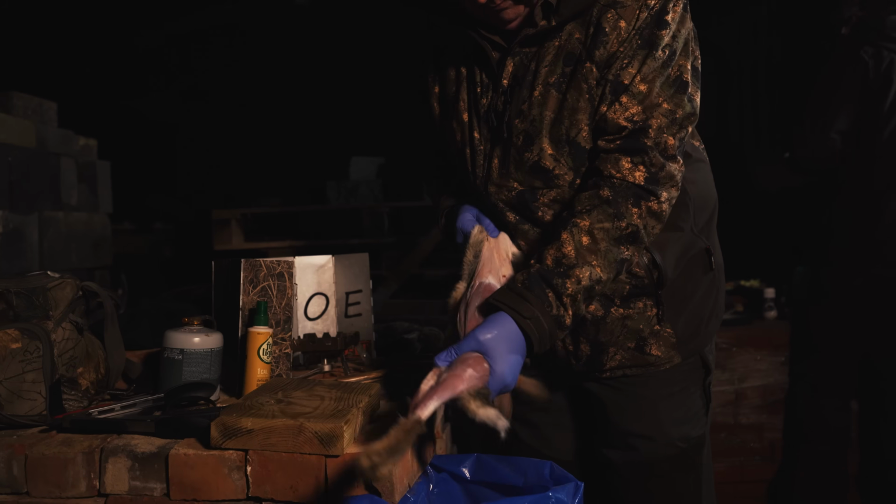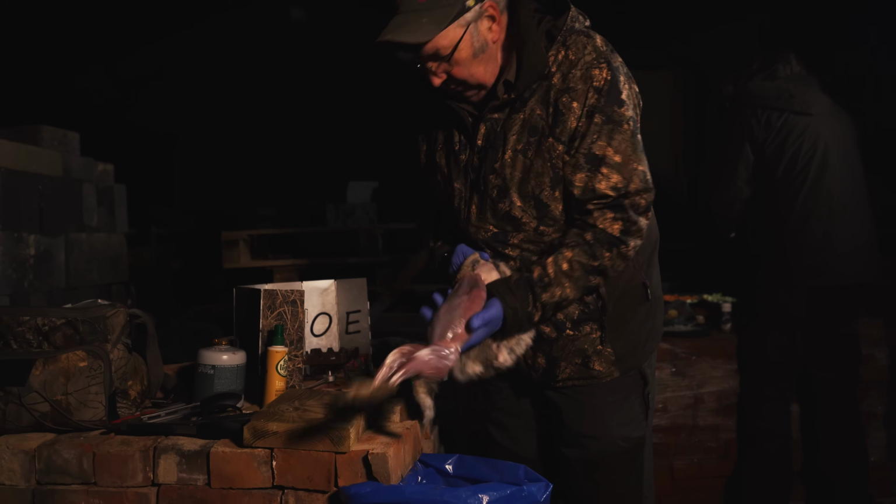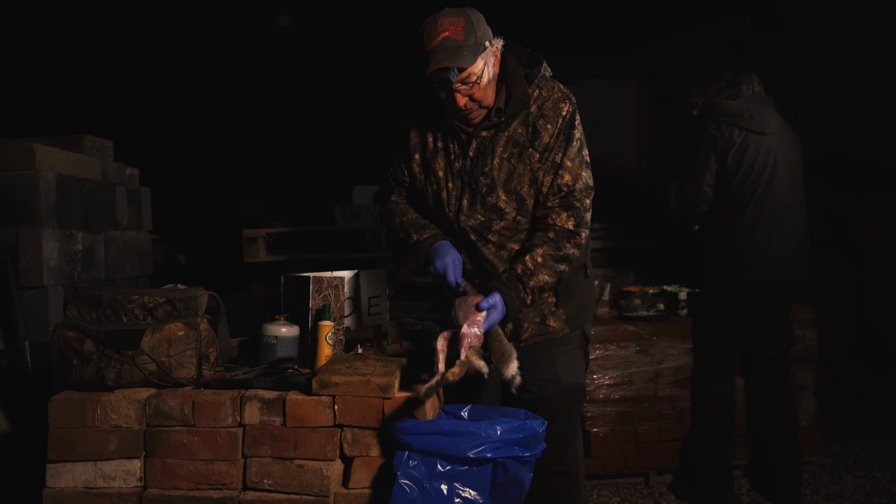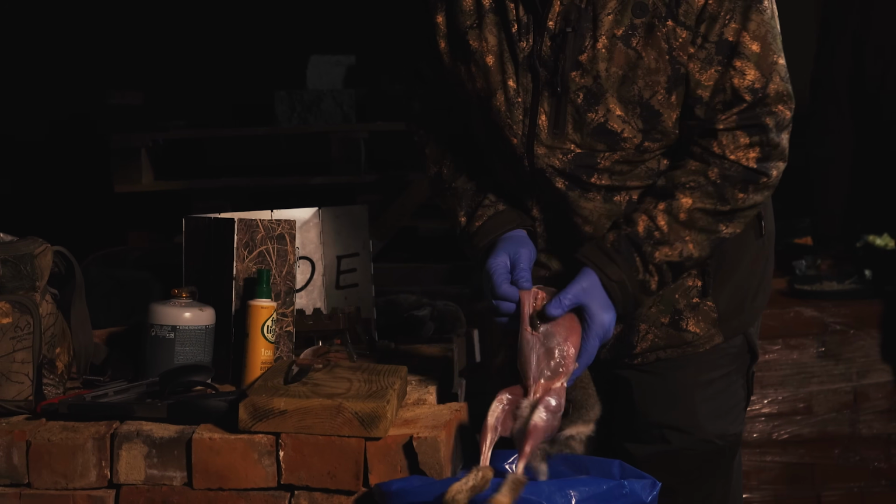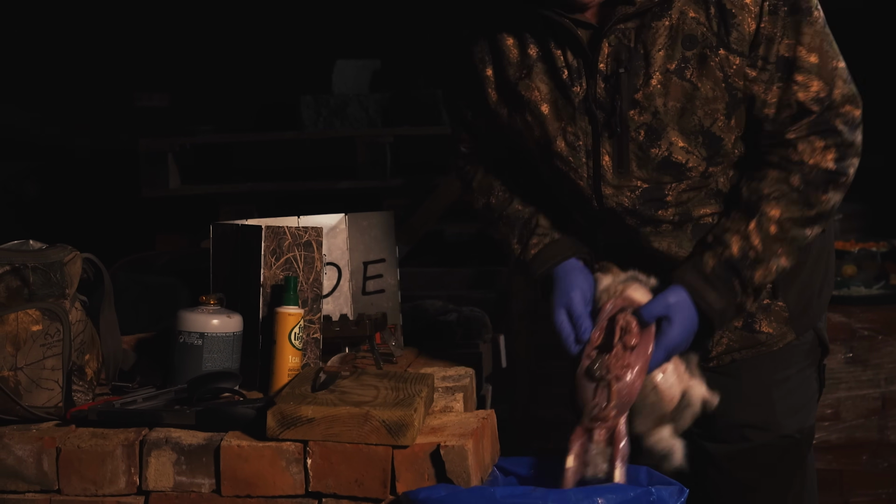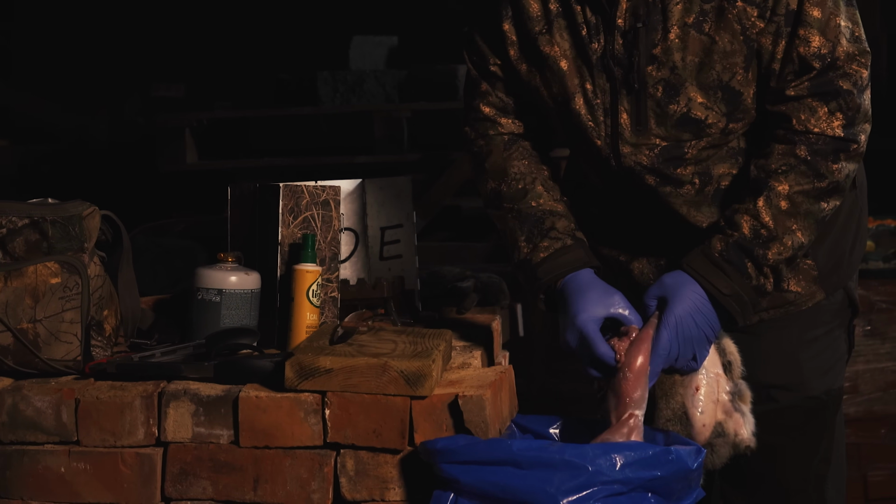Inside that belly, and I want to get it out as quickly as possible, are all the guts and the nasties. Again, look, just use a pinch. You don't have to do anything drastic. You're only unzipping. So, there's all the intestines. You can save the liver and the heart and all that sort of stuff, but I won't tonight because we're going to put it in a stew.